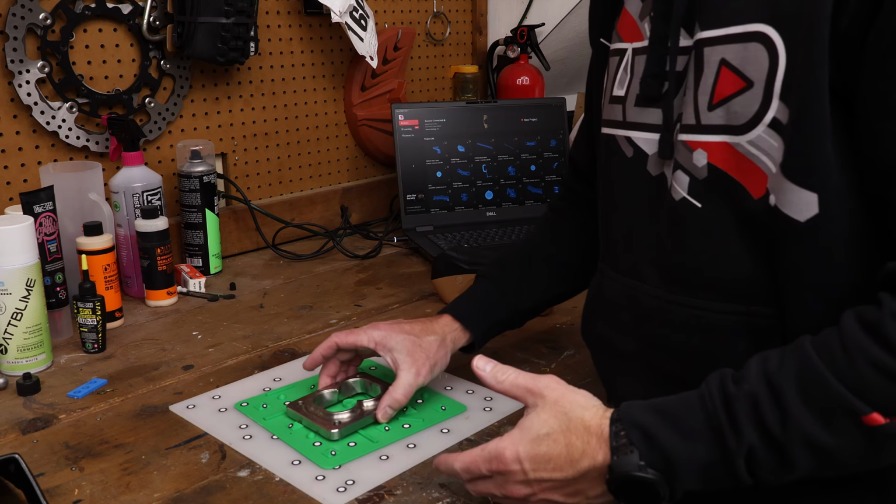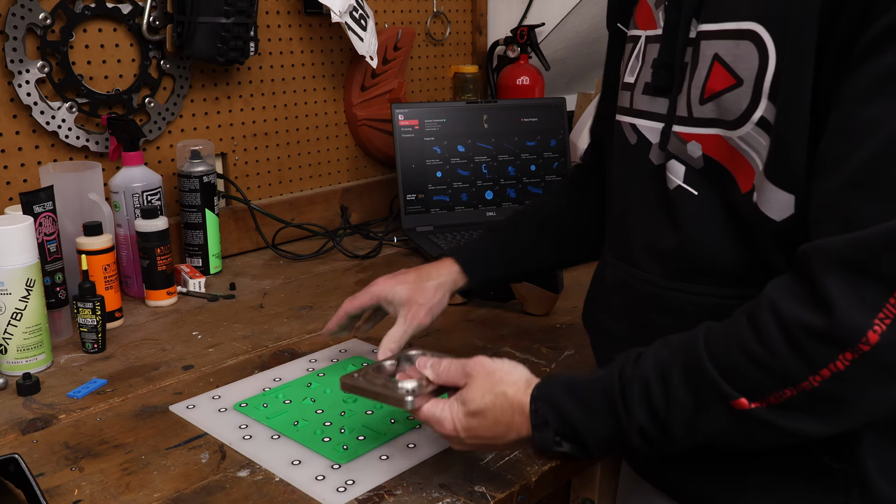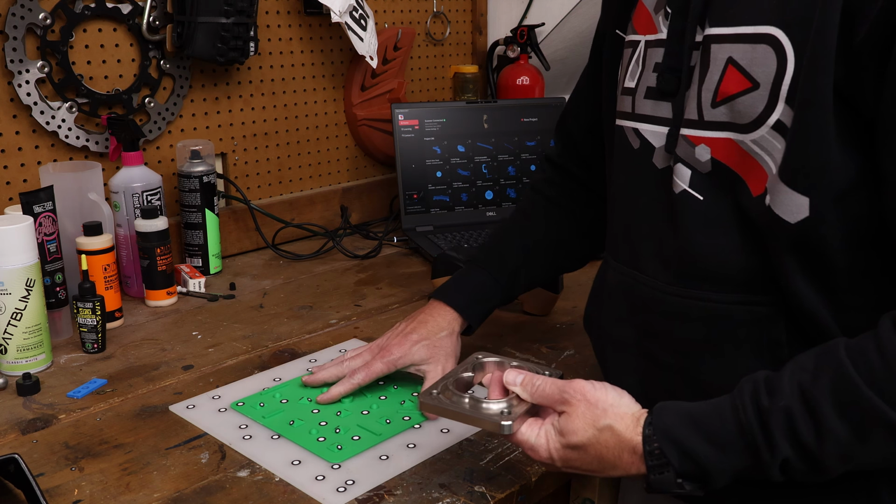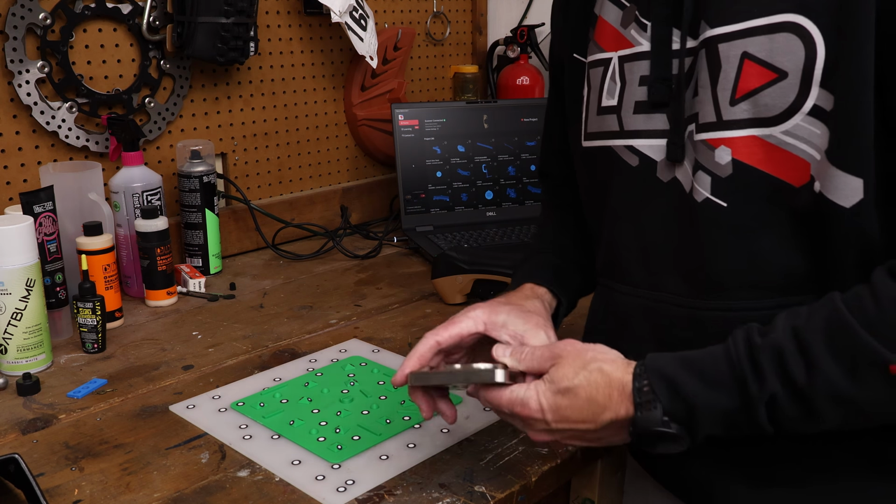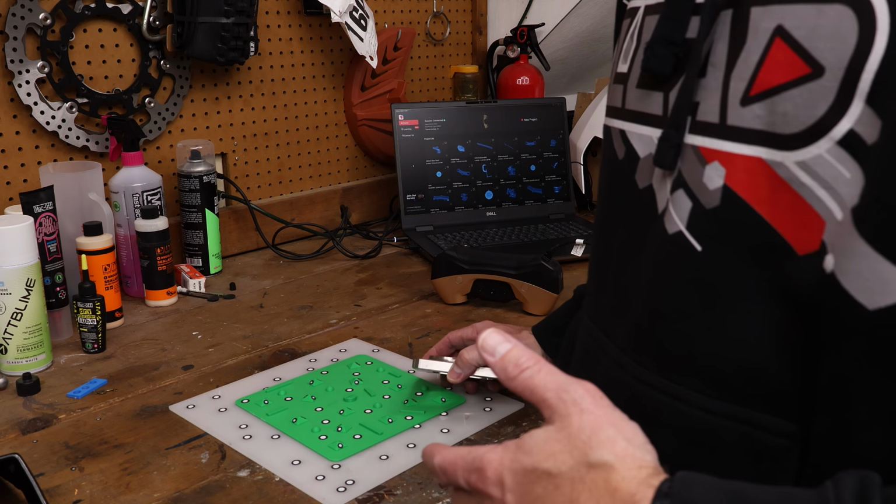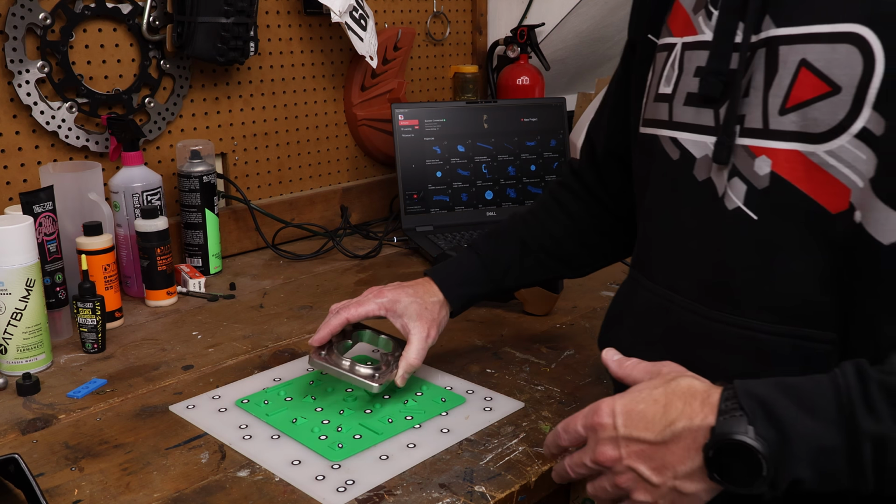So the first thing that you want to keep in mind when you're scanning anything is that you want to make sure that you have enough marker dots, because anytime we're scanning with lasers on anything but the Trackit or the Trackit SR, we need to have marker dots.